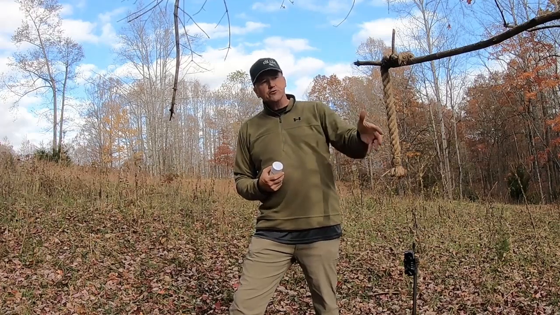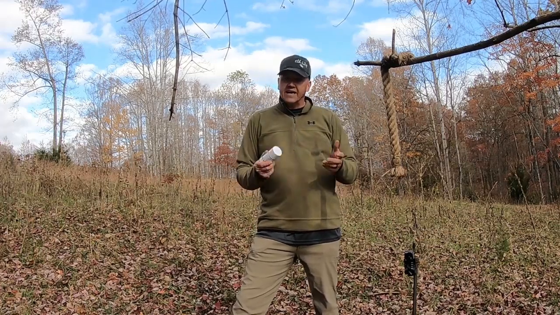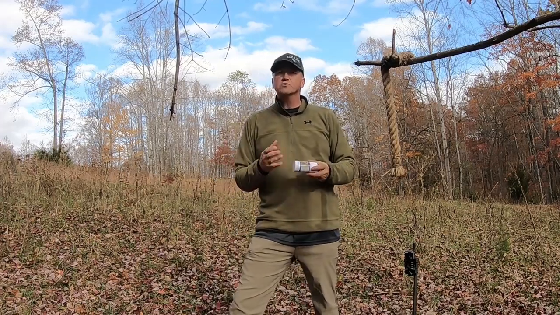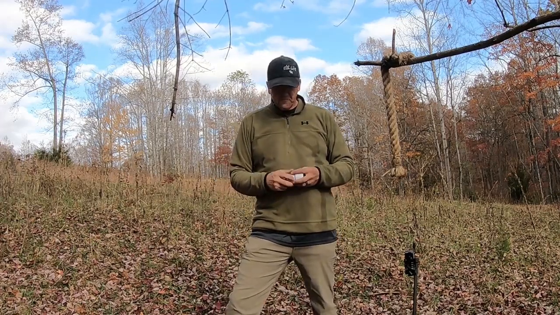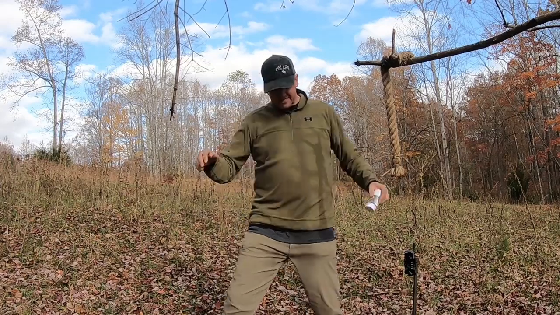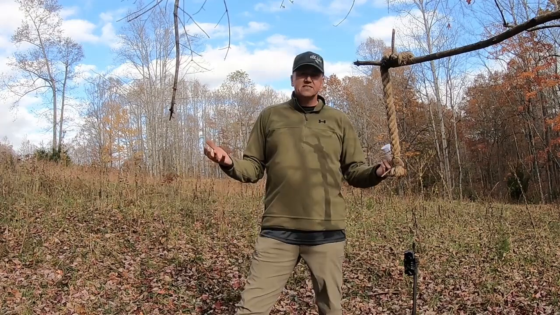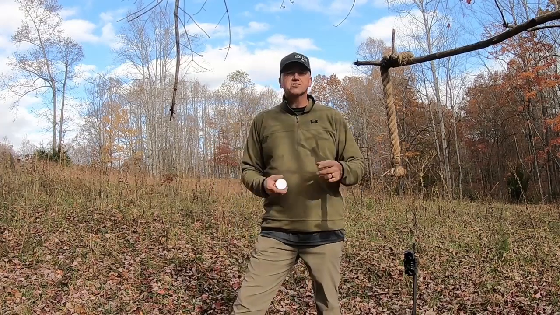My favorite stuff to use on this is pre-orbital gland lures. In my state, I'm not allowed to use anything that's real. I have to use synthetic. So a lot of people kind of got upset about that. They like to kick out a place in the ground and take your Tink's 69 and put it down. Tink's 69 has synthetic out now. I think it works just as good.